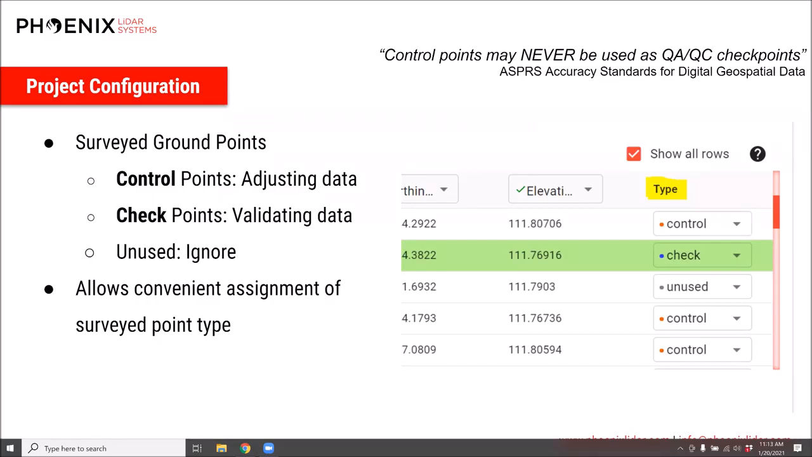If all points were checkpoints, then we're left with no reserve survey points for checking data quality per current industry standards. So now users can upload all of their surveyed ground points and choose which to use for either purpose.